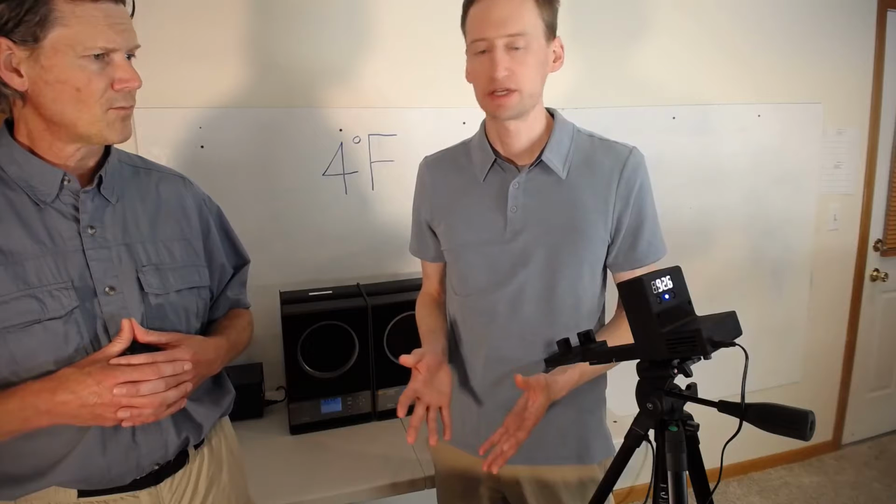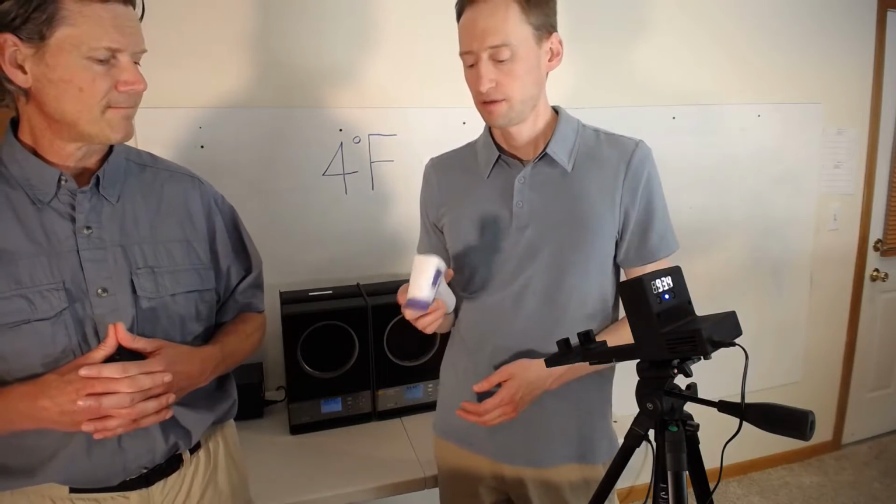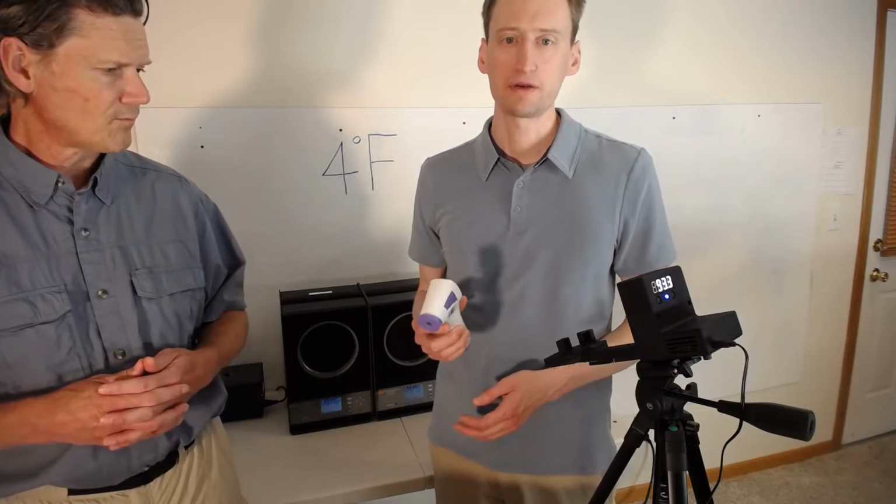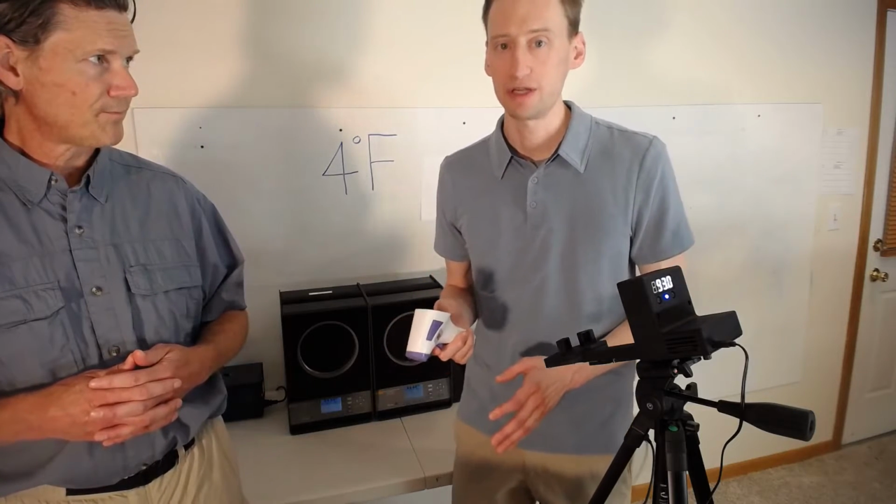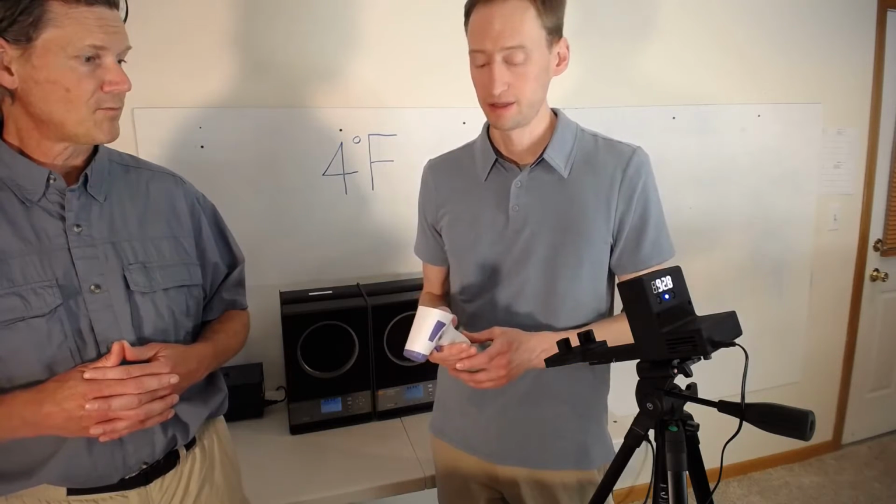So how can you detect a system that's just telling you numbers, what you want to see, as opposed to one that really is able to reduce your risk by identifying people with fevers of, say, 100.4? The way you can do it is you could use something like this, which is a forehead infrared scanner. These have low accuracy. They have enough accuracy for moderate to severe fevers, but the big challenge with these is that you have to get up close and personal, and they're extremely sensitive to how you operate them.